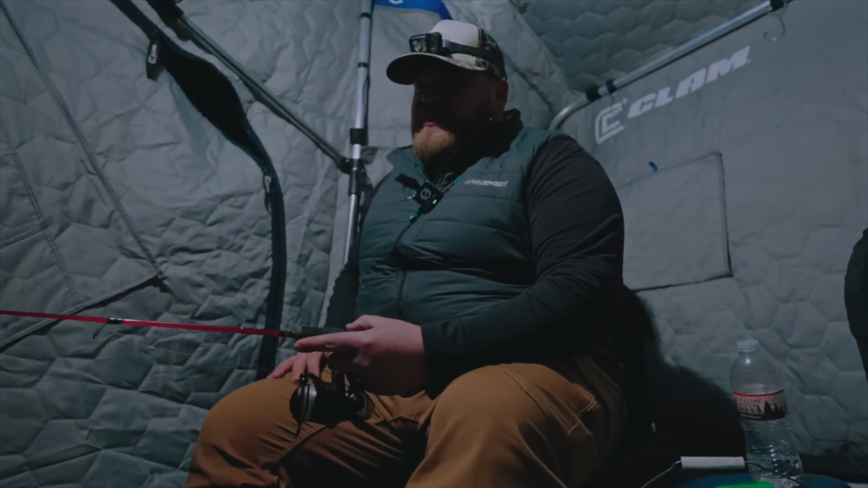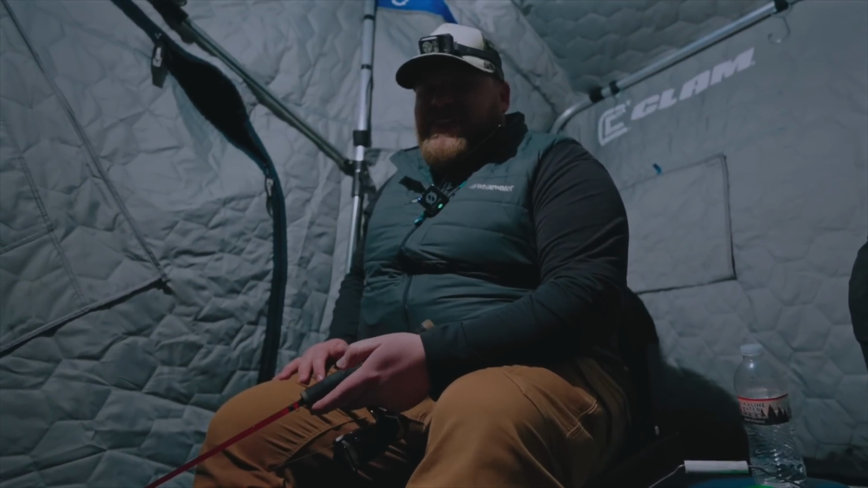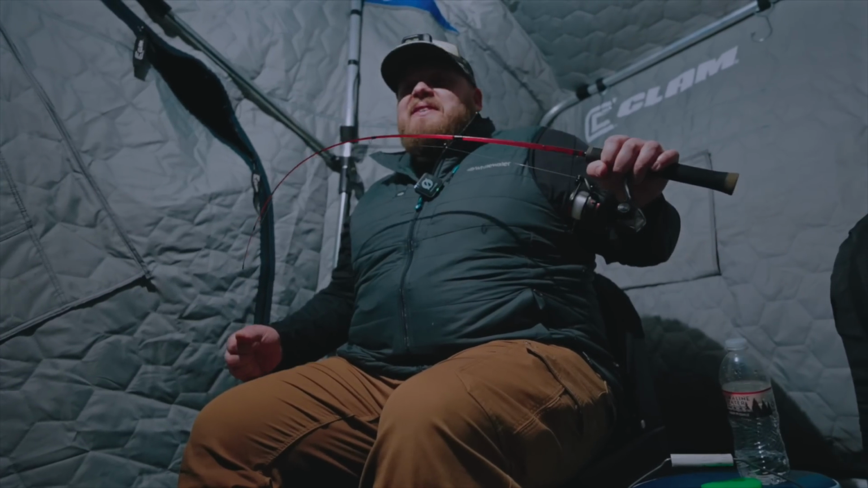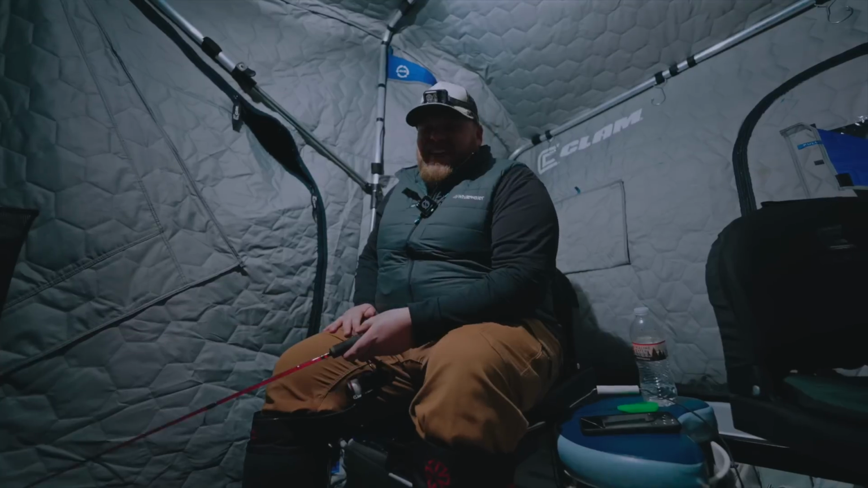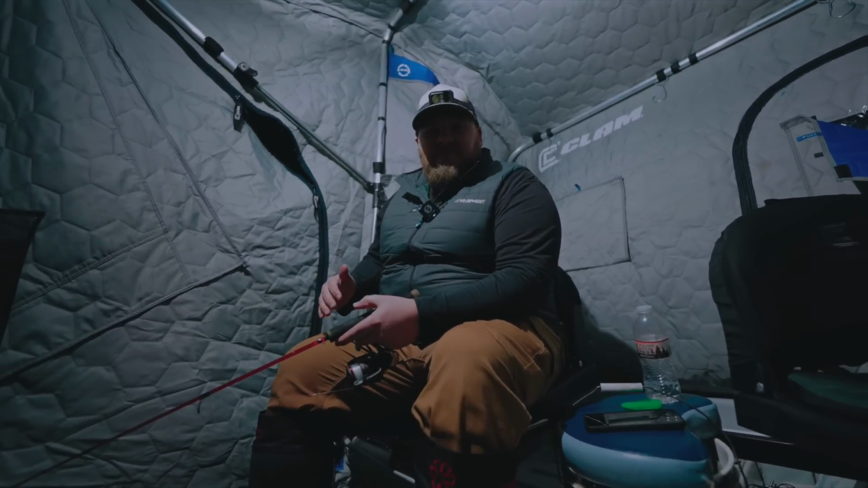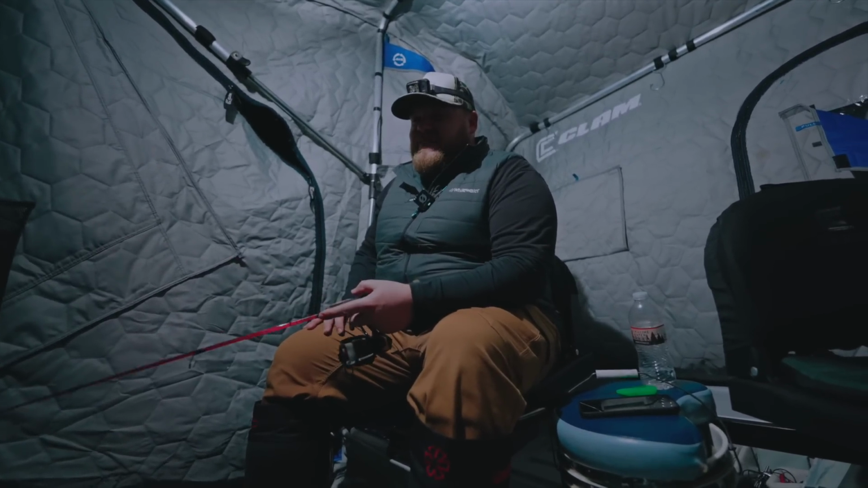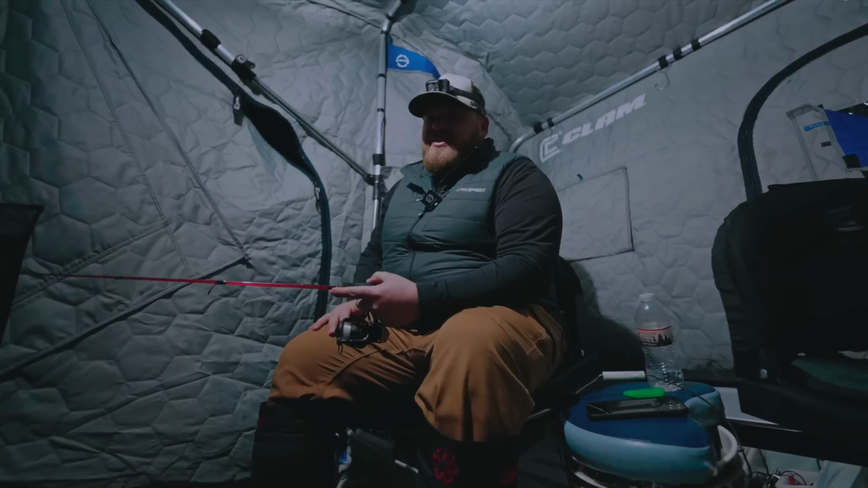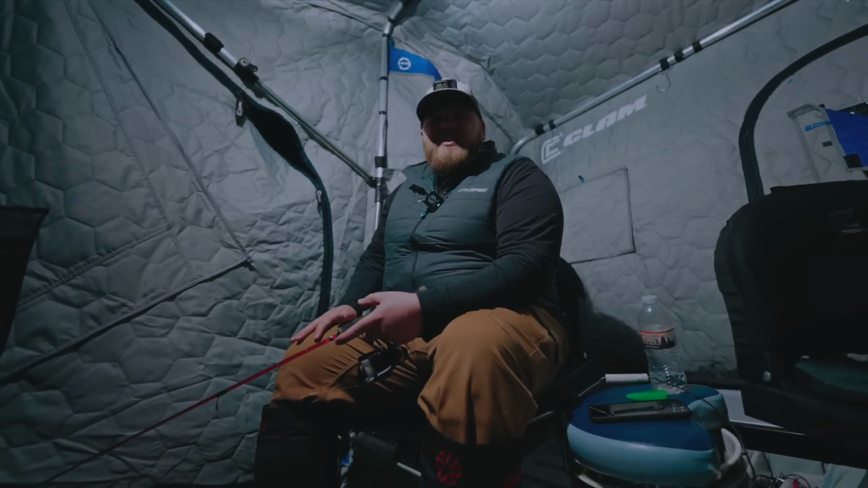Walleye season may be closed here in Minnesota, but you can still bust out the big rods and catch something that fights back. It's exactly what we're doing today, chasing burbot, aka eelpout, whatever you want to call them. You don't have to wait until March or the very end of February to catch them. We've been catching them all season long.